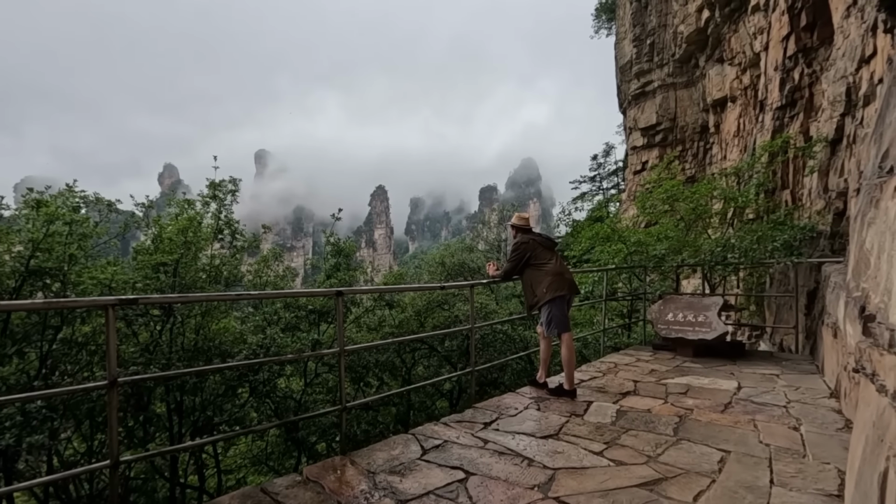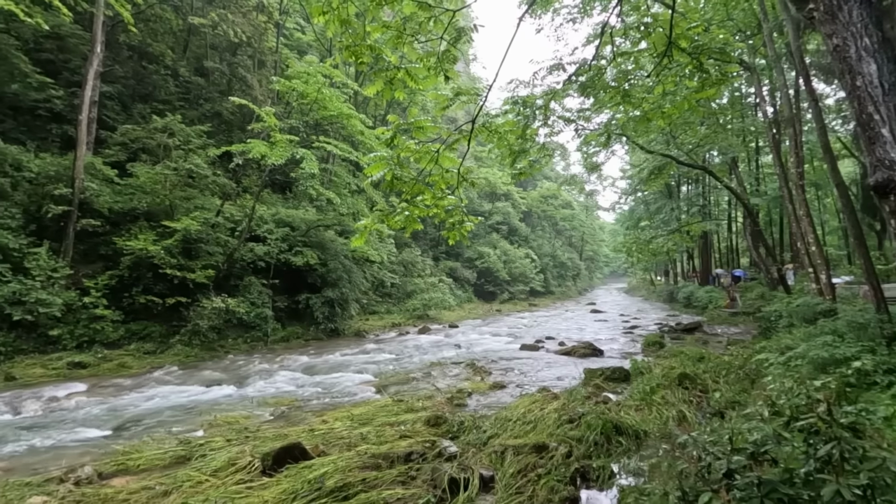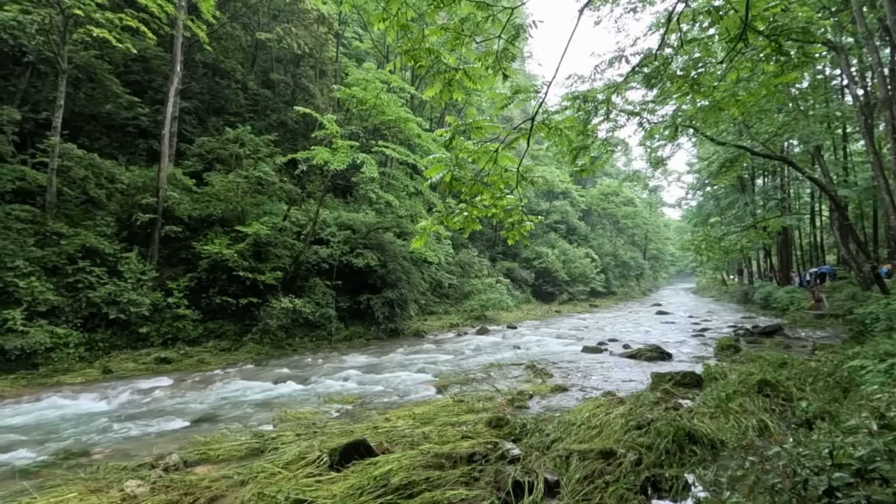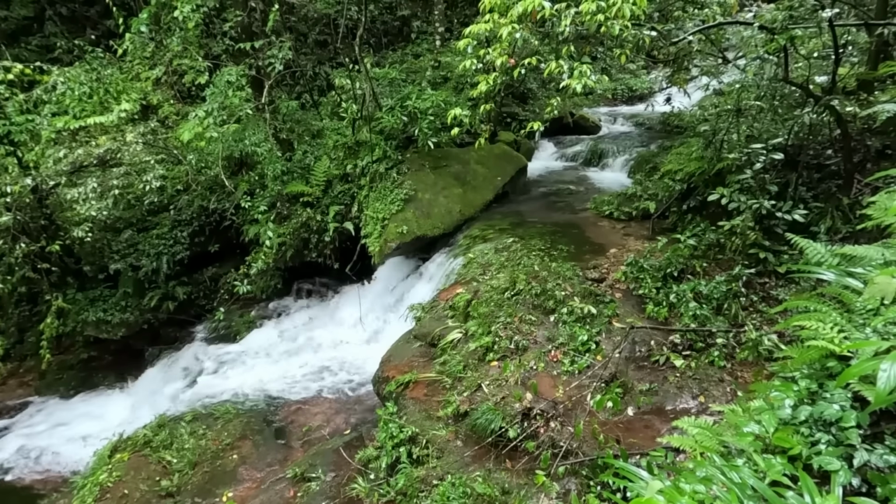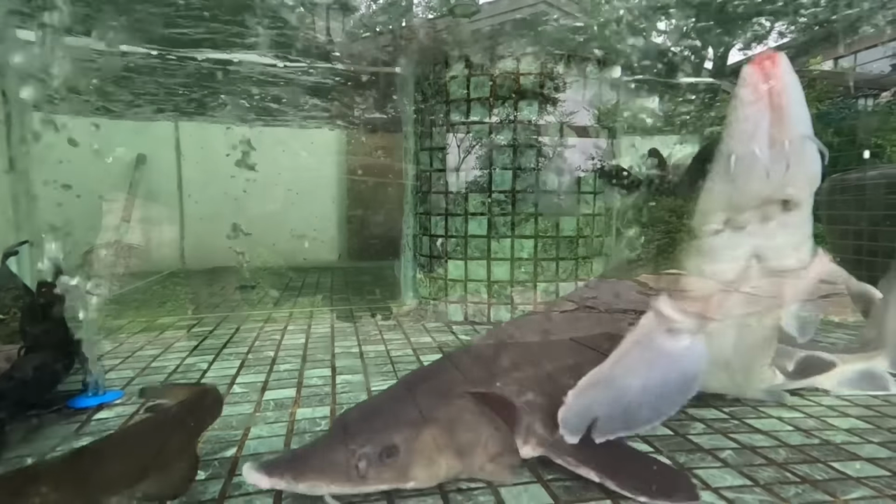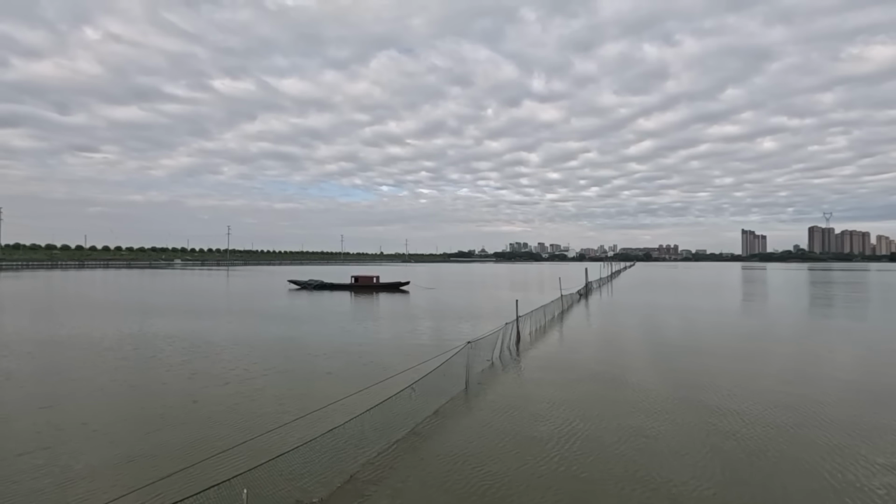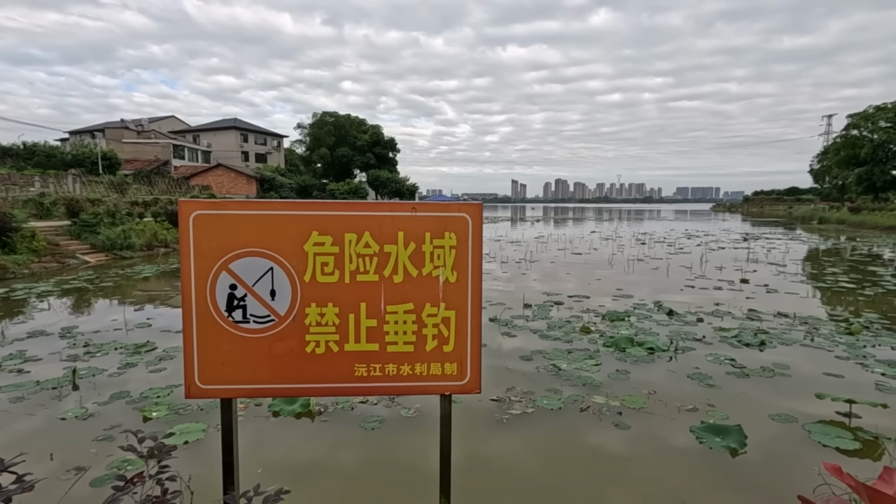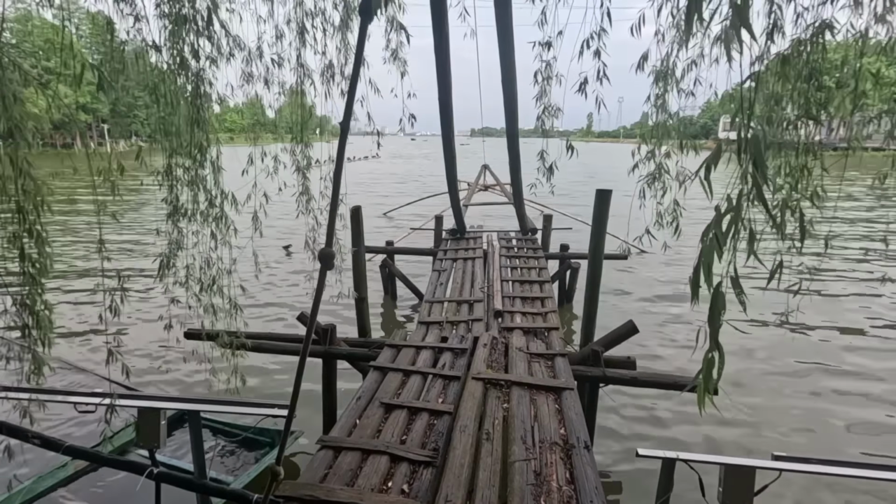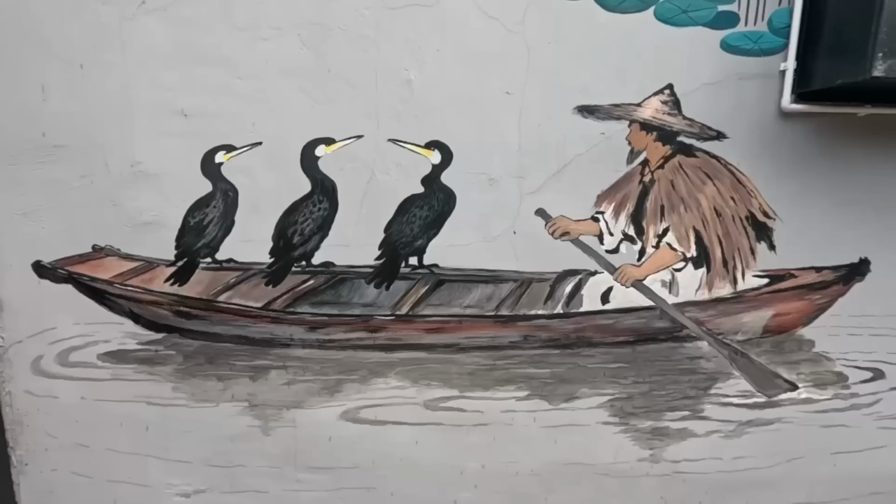The towering quartz sandstone pillars inspired the floating mountains in the Avatar film series. Between them flow the headwaters of just some of the tributaries of the Yangtze. To give you an idea of scale, the UK has 10,000 commercial fishermen and women. The Yangtze alone has 220,000. I say has. I should say had, because the Chinese government decided that fish stocks in the river are too low. It banned commercial fishing on the Yangtze for the whole of the 2020s. It sacked all 220,000 of them, retiring most of them and resettling some into jobs such as tourism.